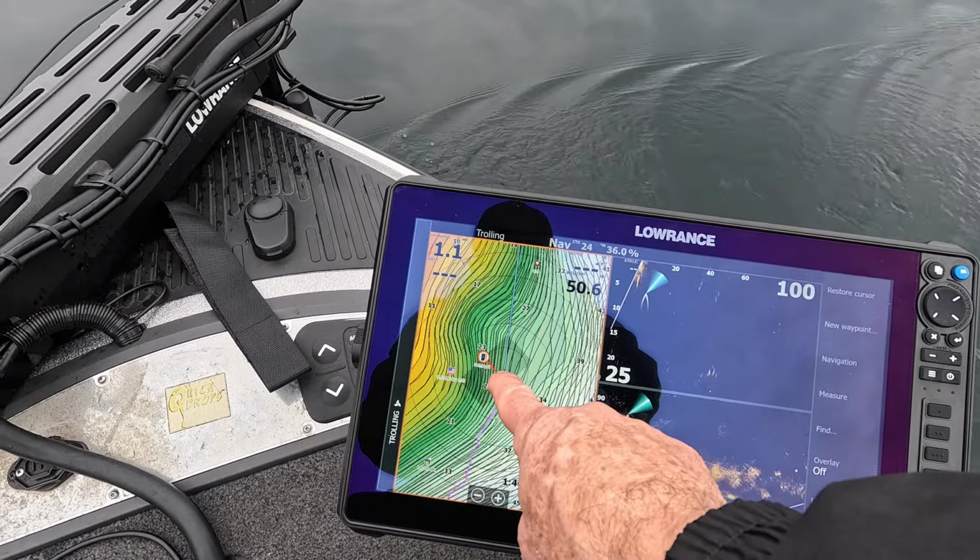Now let's say I have a brush pile over where I've got this flag icon. I'm going to show you another mode, which is called Waypoint mode. It's similar to using the autopilot to go to a waypoint, only I'm not going to engage the trolling motor. So if I press where the icon is, and then hit go to, just like you would if you were going to navigate there, but I don't turn the autopilot on.